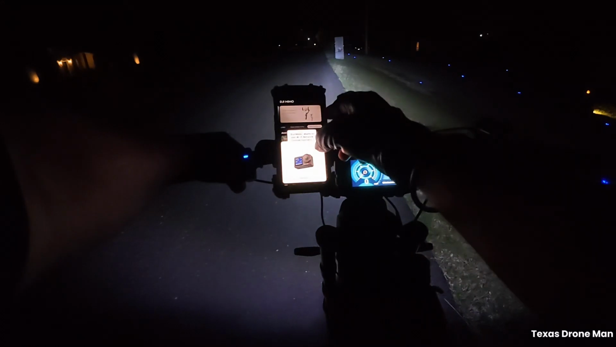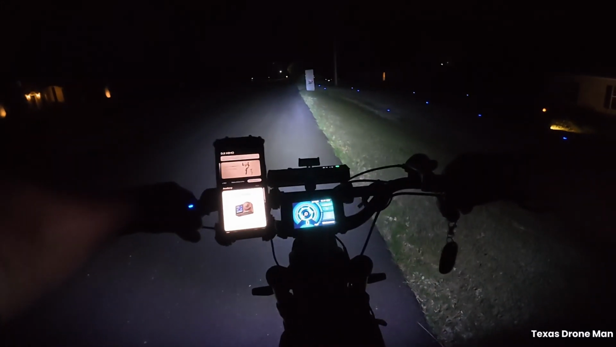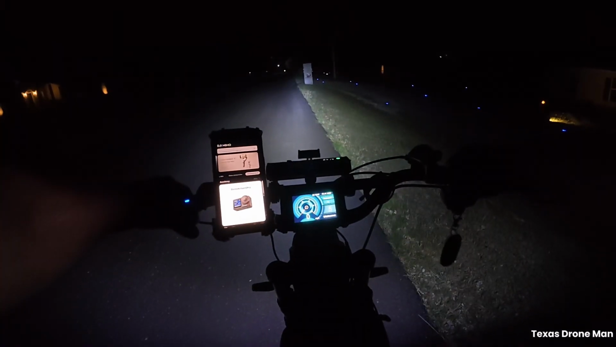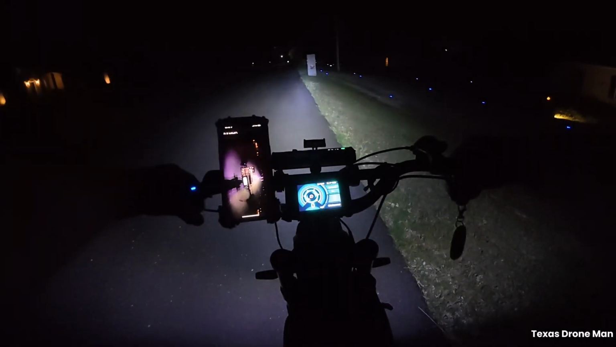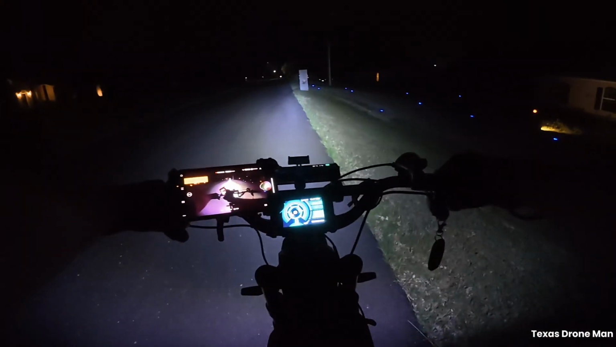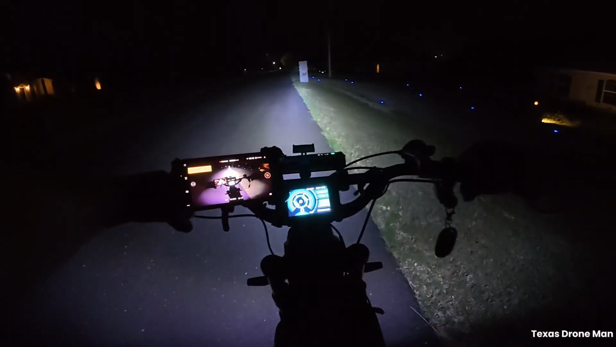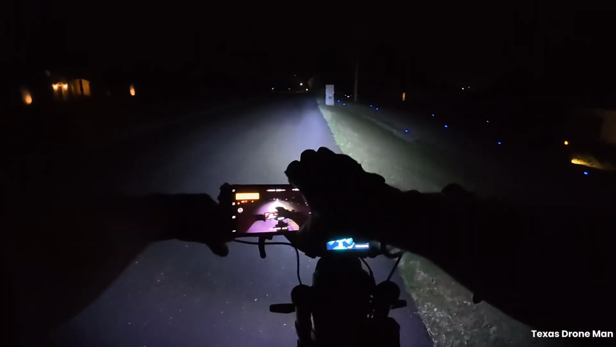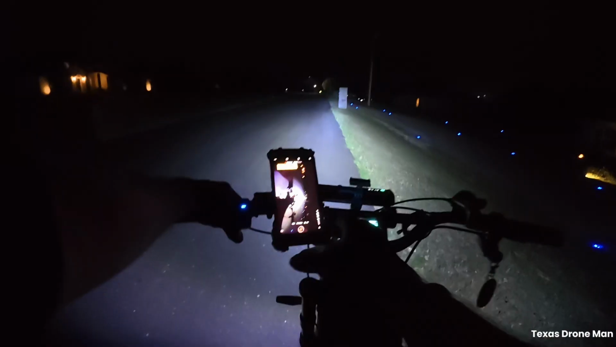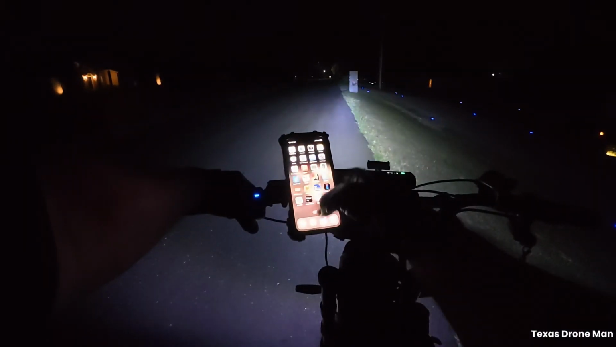I'm always worried about this camera not being at the right angle because it does move around on me. Nah, that's good. Close that out.